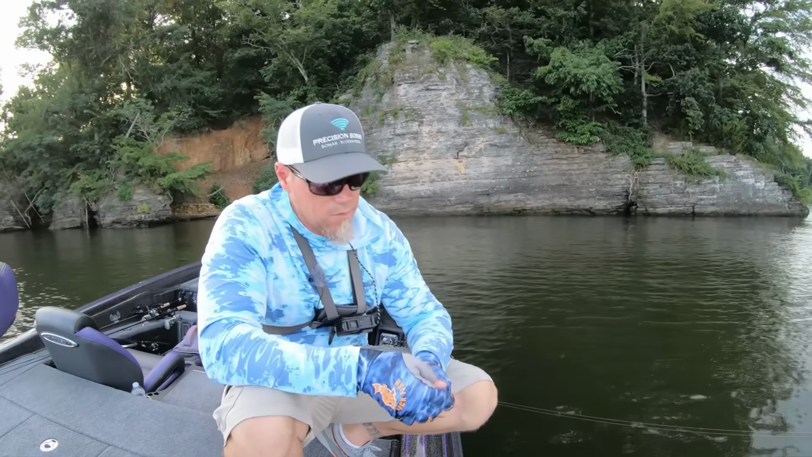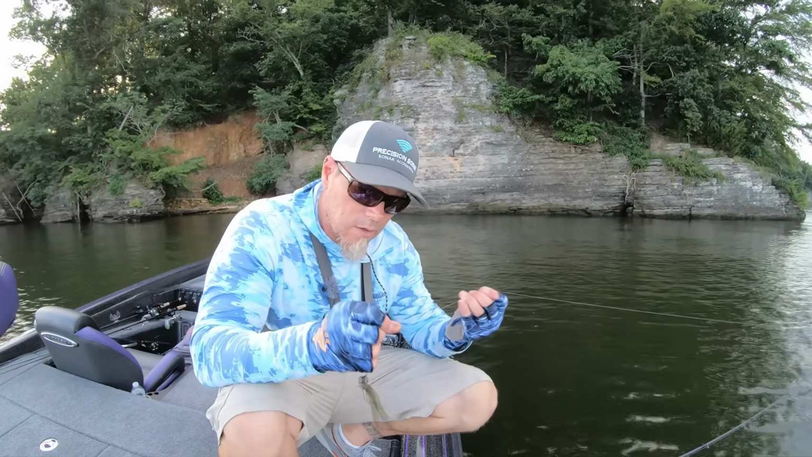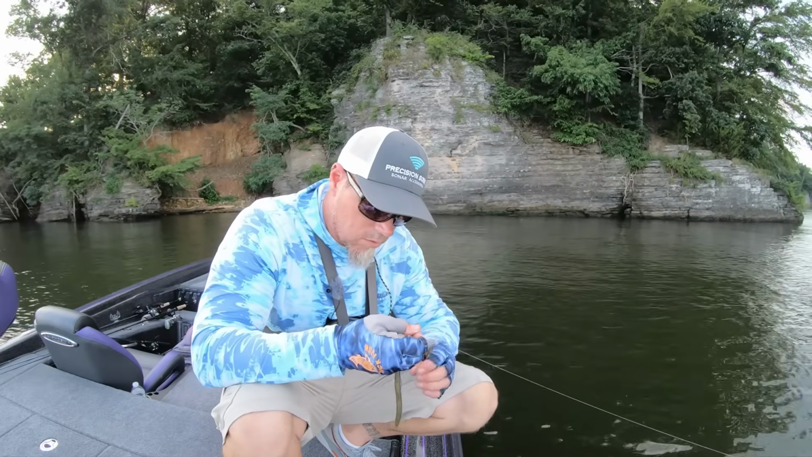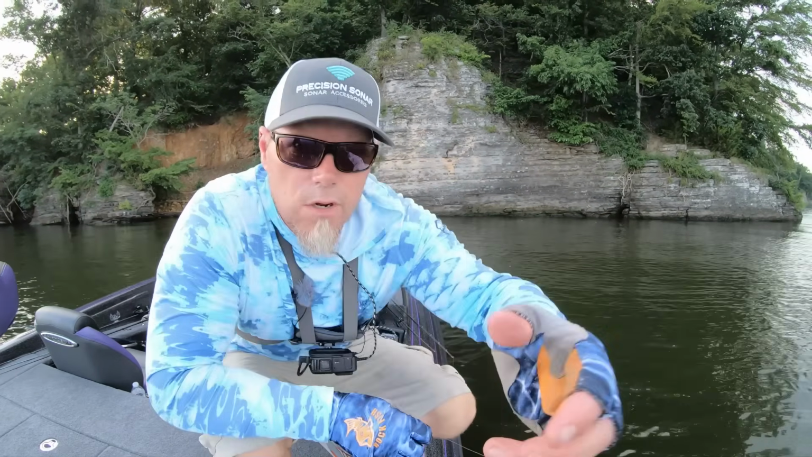But we don't have much time to fish. I'm gonna retie. Kind of roughed up my little 10-pound test. And we're gonna throw this little 5-inch Cinco around a little bit more and see if we can snatch up another one before it gets dark.